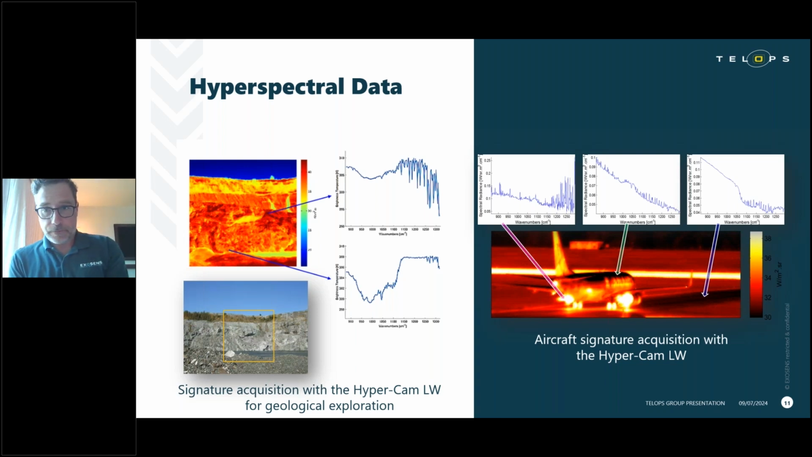And on the right-hand side, we're looking at the aircraft on the runway. Same concept. We have a data cube. So if I select 3 different pixels at 3 different areas of the image, I'll be able to always see the corresponding spectra. So they look very different because we're looking at very different things. So the one on the left is the hot gases being expelled from the jet engines. And you can see a lot of emission spectral lines from the different gases within the hot gas plume.